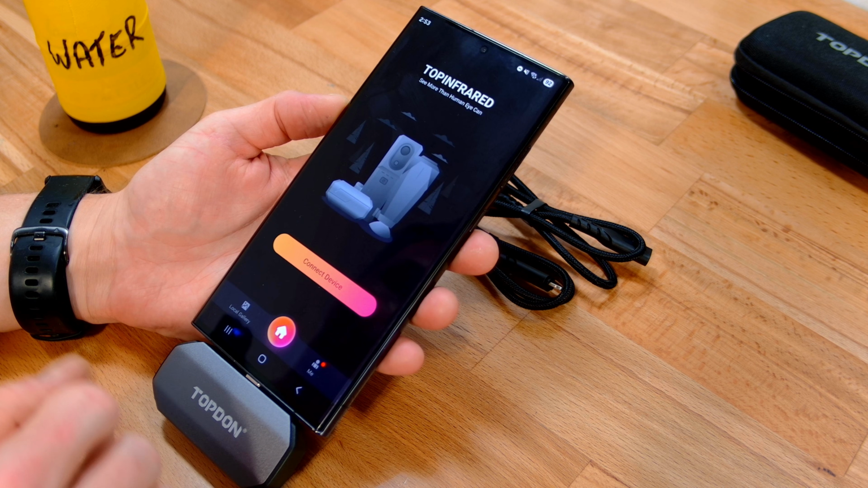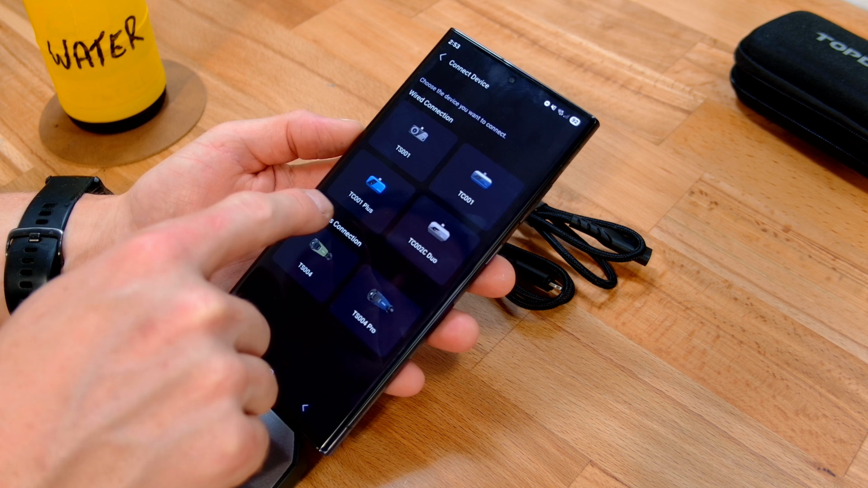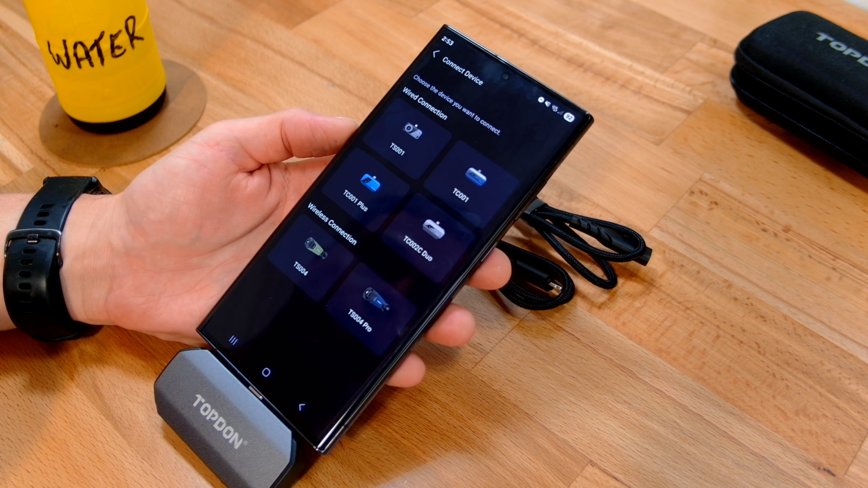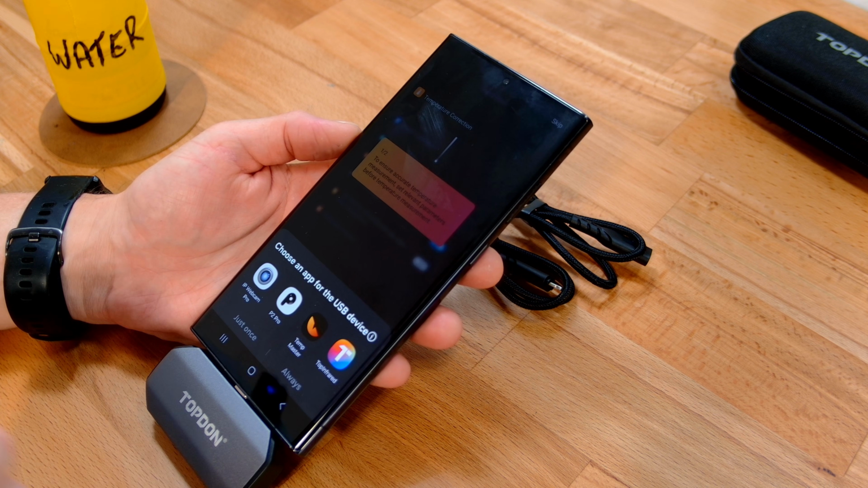cancel. I hope that was just memes that you saw. I might have to blur that. And then we pick out our device. So previously, we're looking at the TC001 Plus. This is the TC002C Duo. So if we connect that, we want to allow it.